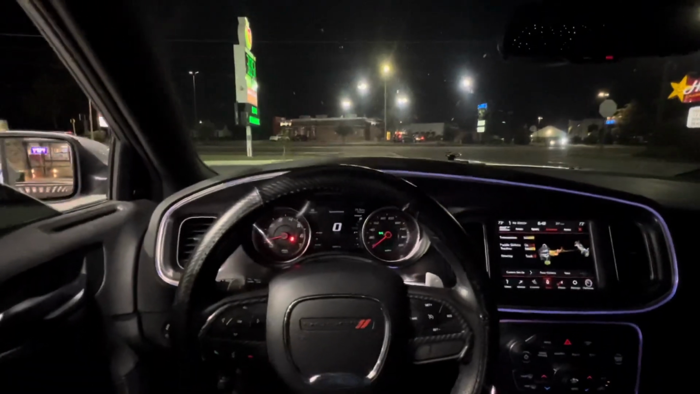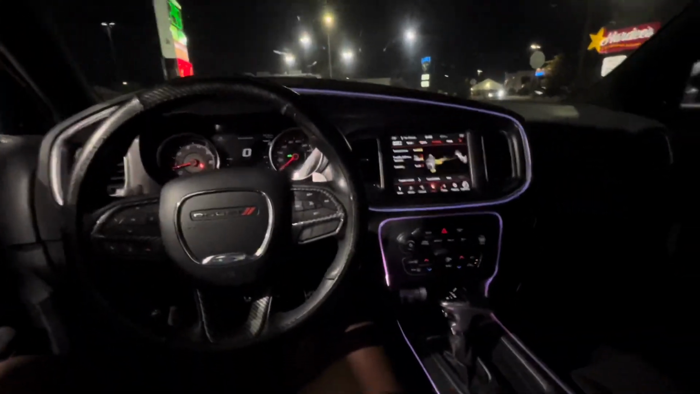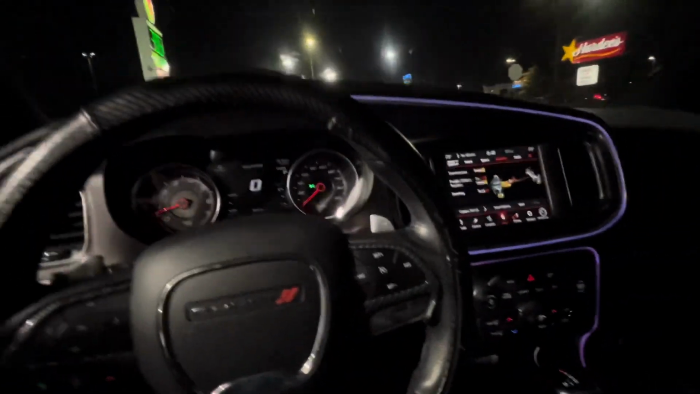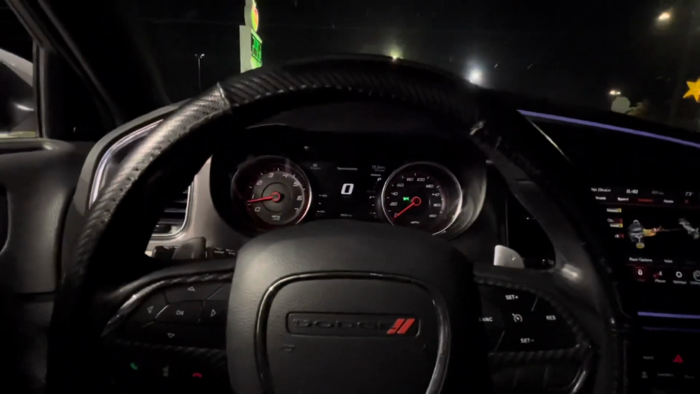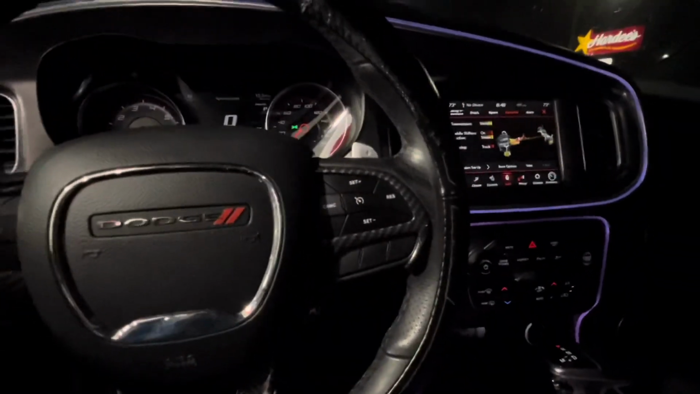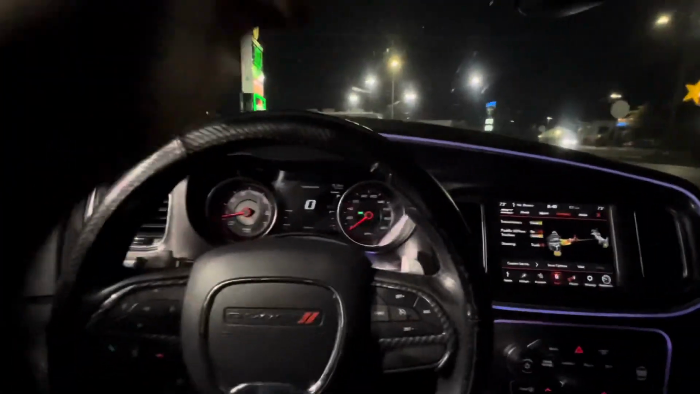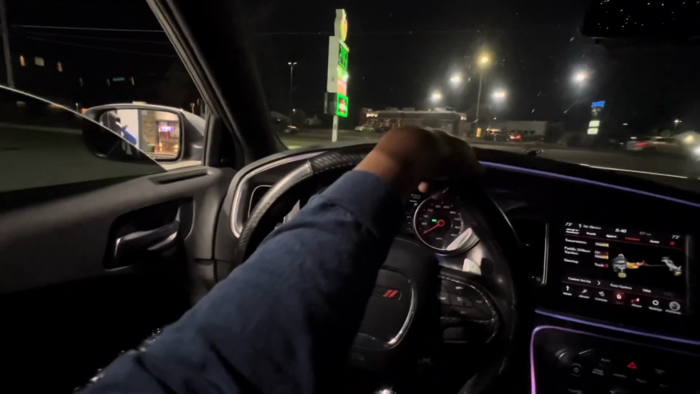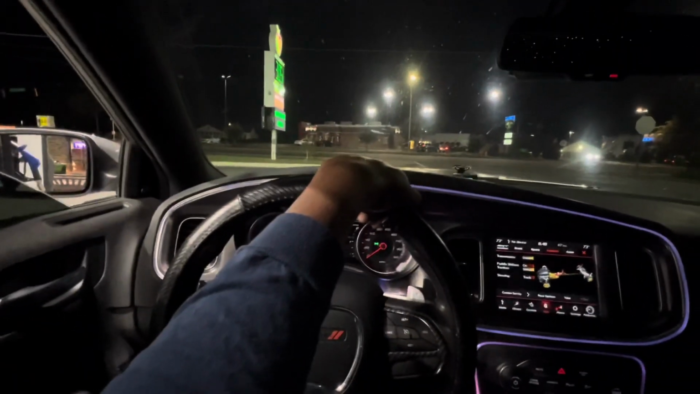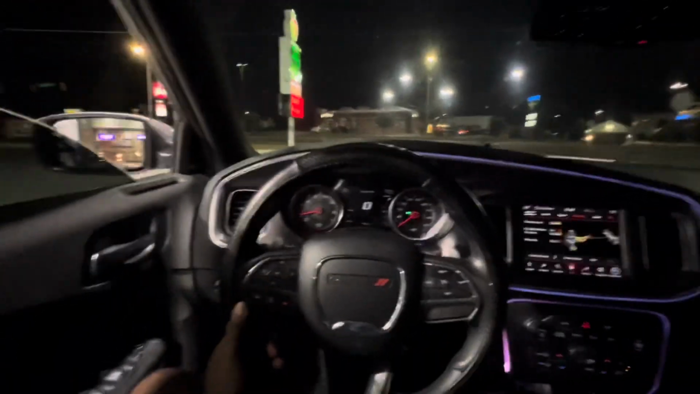Put y'all a little custom, little street mode, not too crazy. This ain't gonna be no long POV, I ain't gonna lie, cause I did this last minute. I wasn't even finna start doing it, but I was like, I'm already out burning time. Might as well be productive while I do it. So yeah, get straight into it.